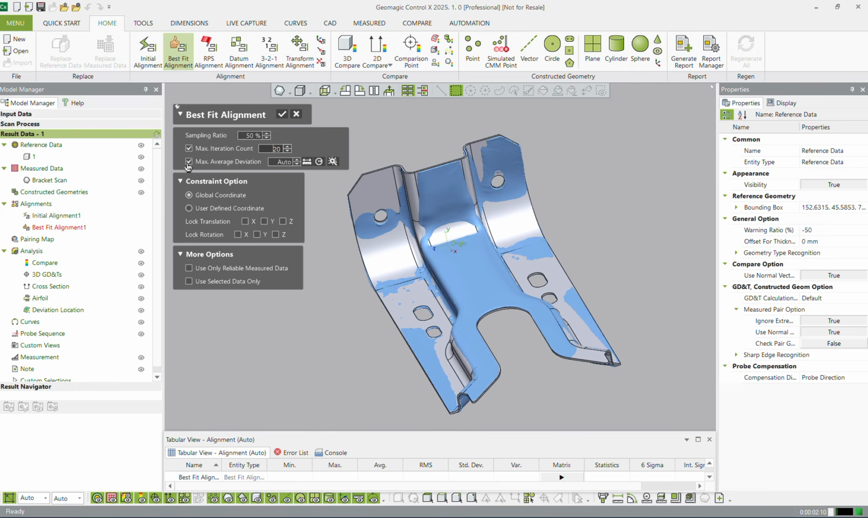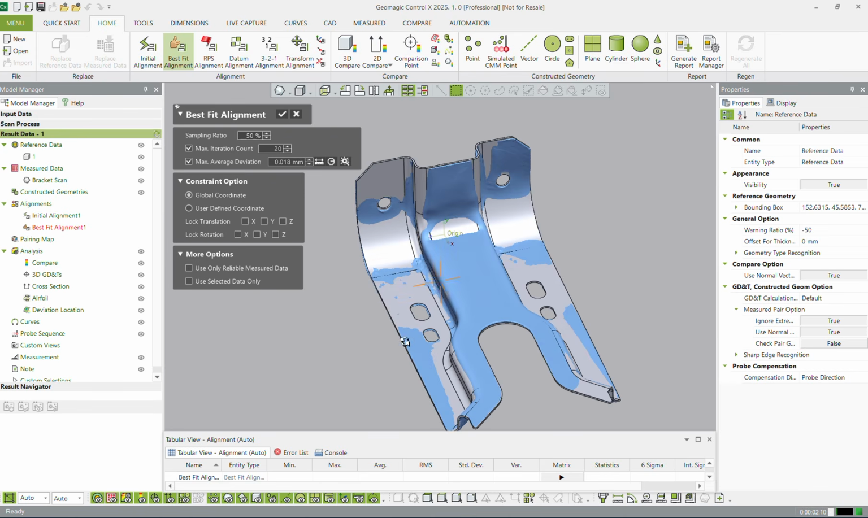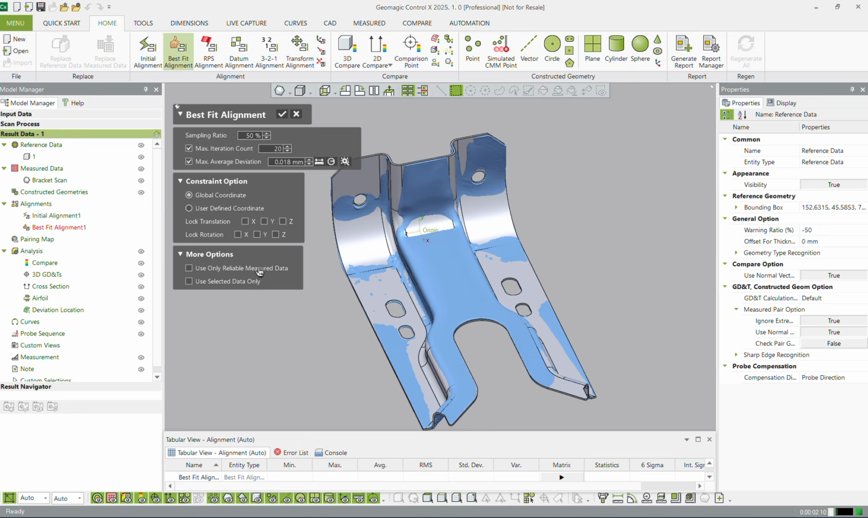And then we have our max average deviation. We can leave it on auto, or we can press this icon here, which is going to actually estimate it for us. So you can see there, it's estimated it. If there are some particularly noisy areas or damaged areas, or the part is in a particular orientation, you can say use only reliable measurement data, or use selected data only.